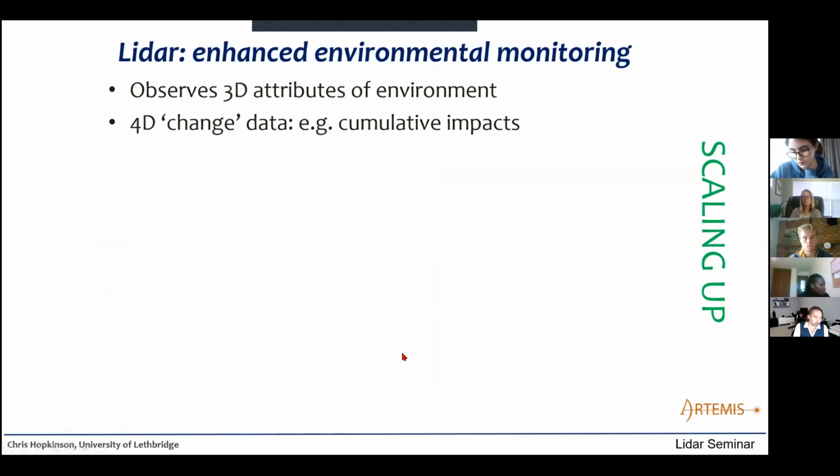So hopefully, I'm coming to the end of part one. Hopefully this illustrates that LiDAR is a useful tool for enhanced environmental monitoring. It observes 3D attributes, but when you have a sequence of images, that gives us four-dimensional change or the cumulative impacts on the landscape. And that allows us to devise new analytical techniques. That's something my lab is specializing in right now: these new analytical techniques to extract 4 and possibly even 5-dimensional information when you look at differential rates of change.